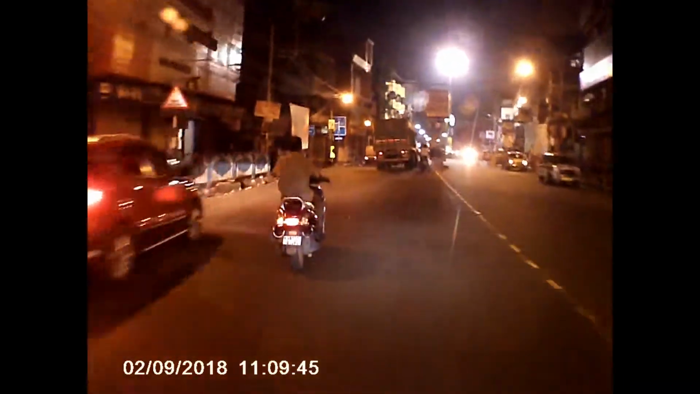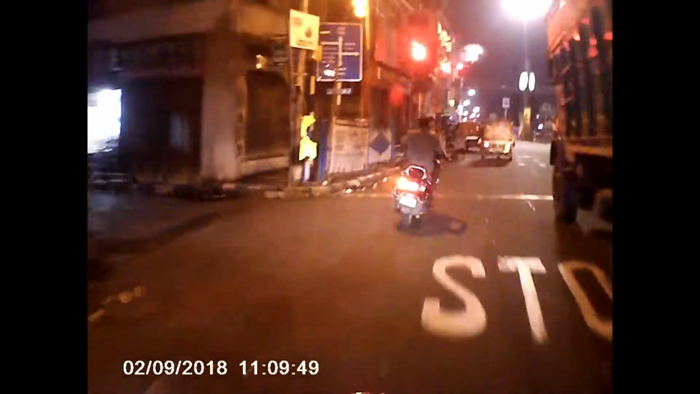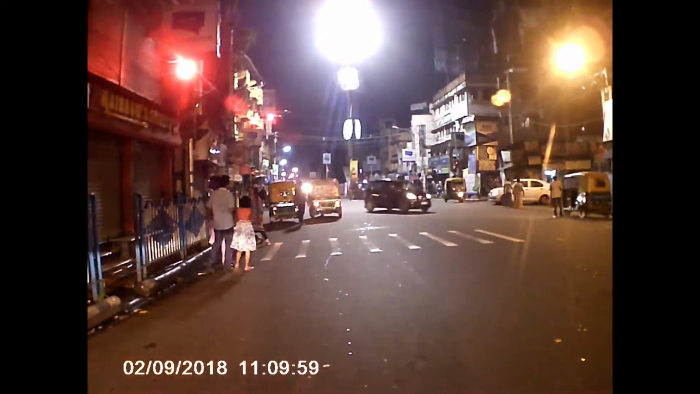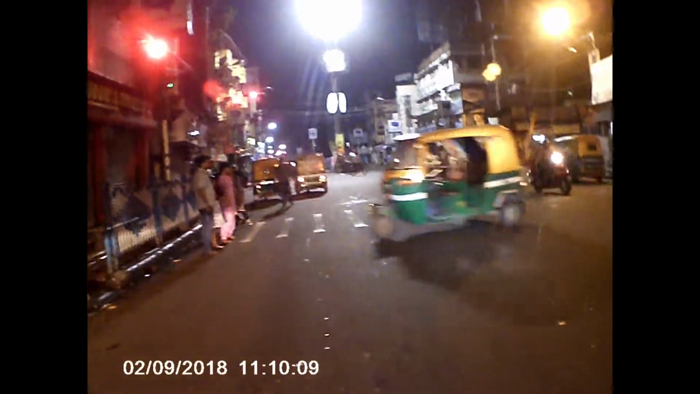All the accidents are caused because of these shitty assholes. And there goes a squid without. They didn't even stop at the signal.